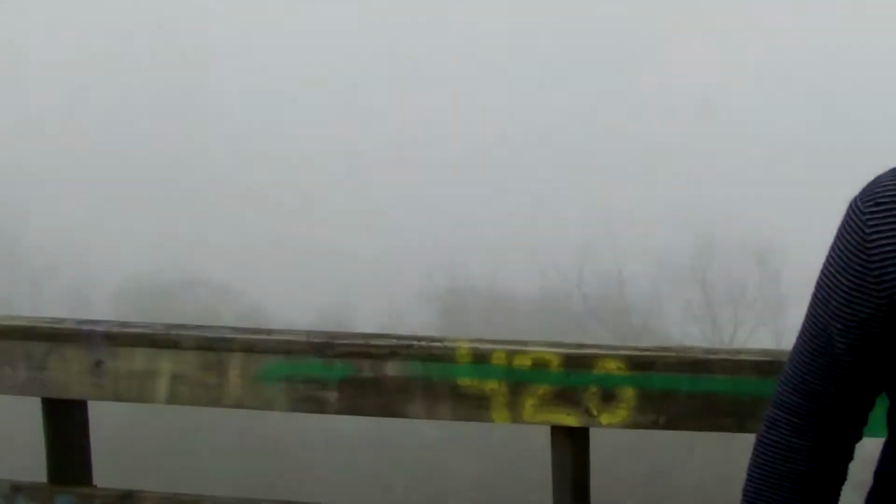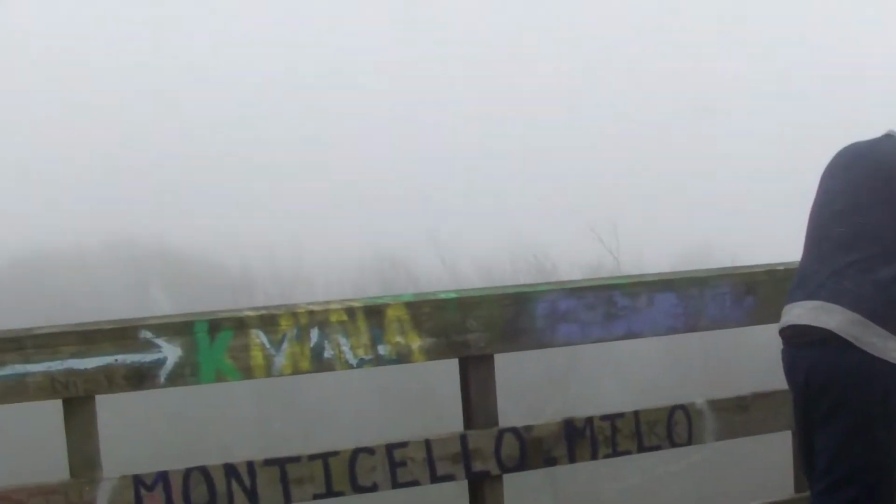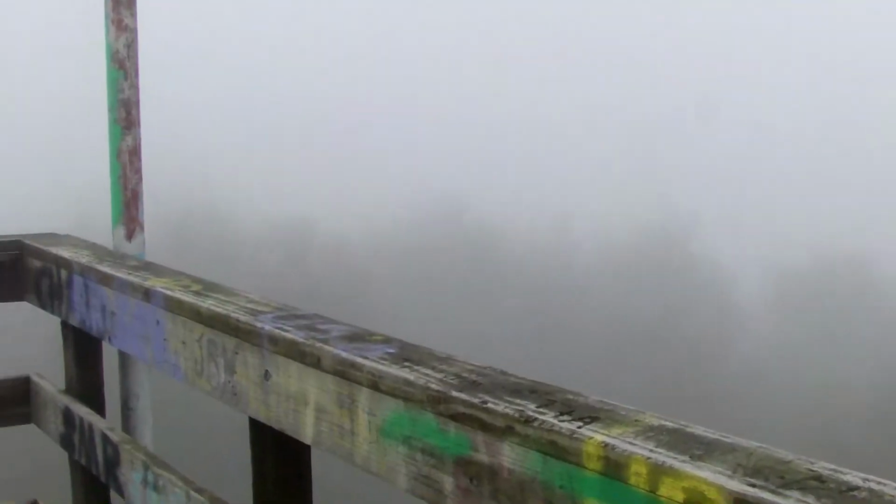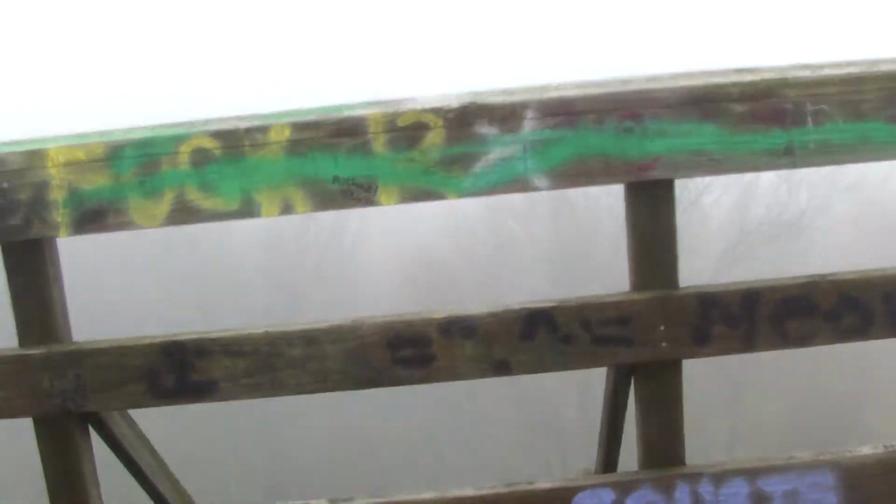Well, we're at the top of this observation tower. It'd be nice to see the view, but it's a little foggy. We're inundated here in fog. But I think this is where our witness said to come, and probably tomorrow night we're going to come here once the fog moves out, because this is going to be a hell of a place for a call. He says that activity here is as recent as last week, so that's good.